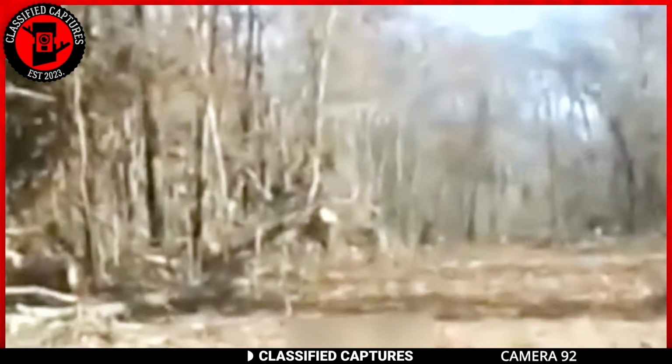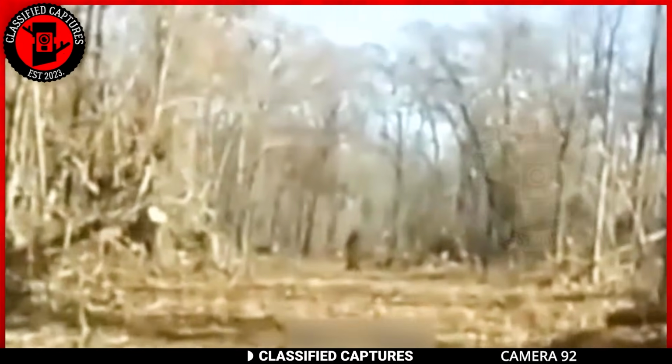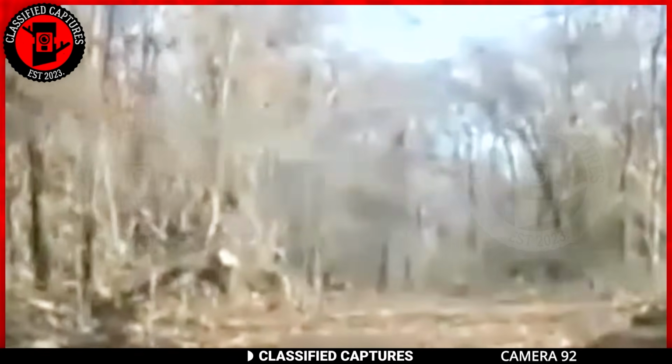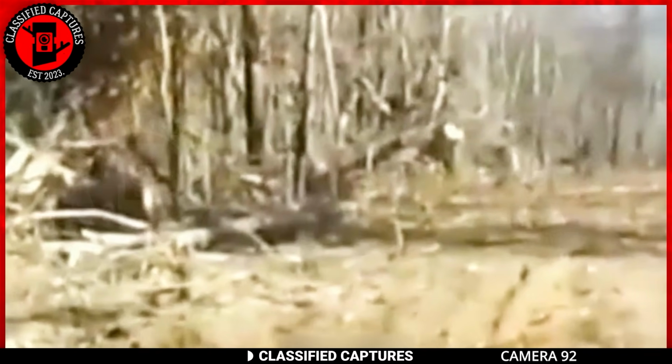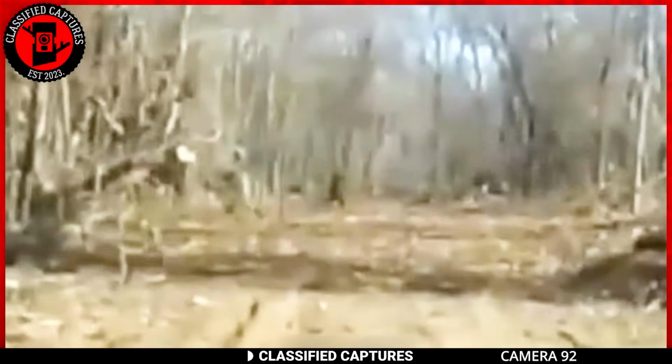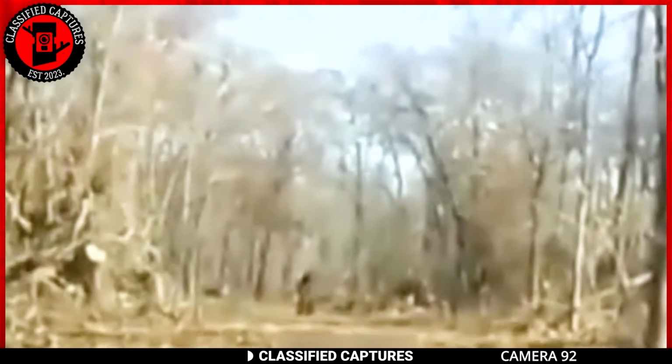The individual driving is very convinced it's a Bigfoot and states his dashcam captured it. My problem with this is dashcams don't move around as they are stationary, unless of course he's using some modern type of equipment. Looking at the quality of the footage though, I can say I highly doubt that. What do you think?